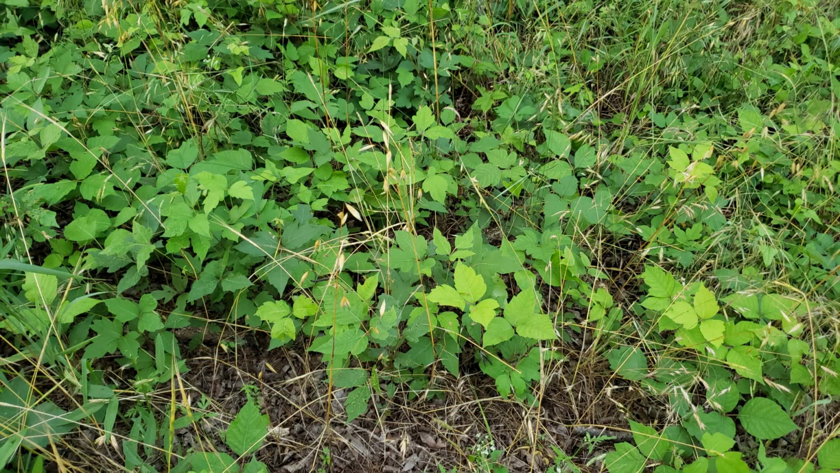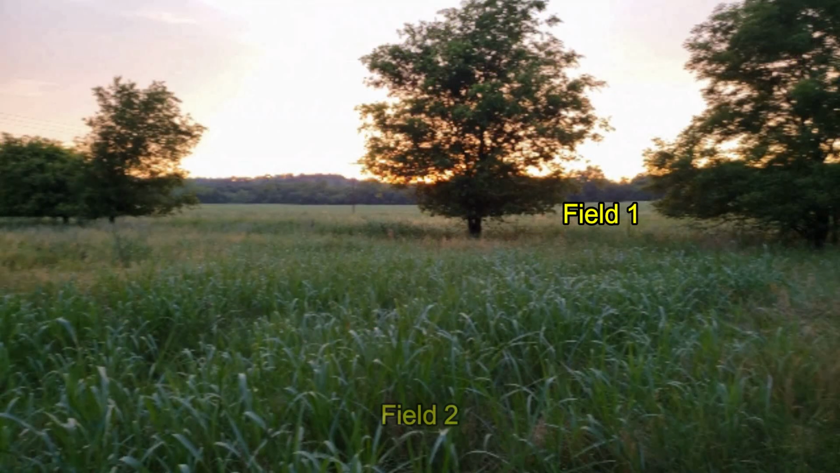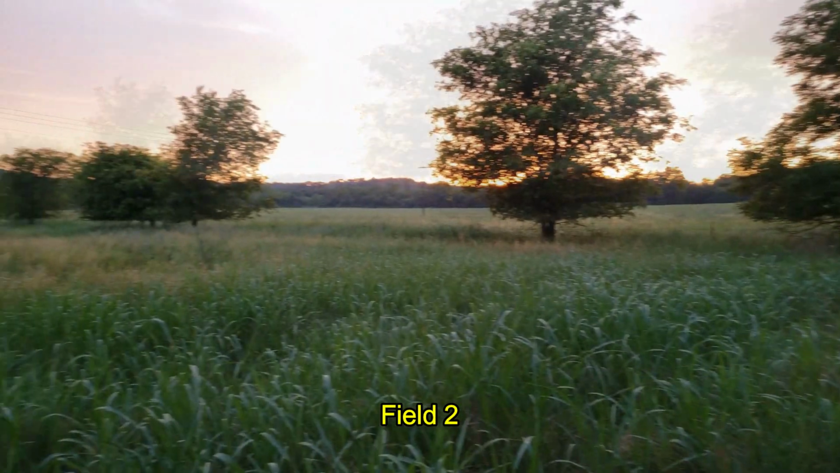Jesus, first thing I see coming through the gate, poison ivy under the trees. Well, I'm hunting in a large field that's divided into 3 different fields. Each of the fields is about 20 acres each.